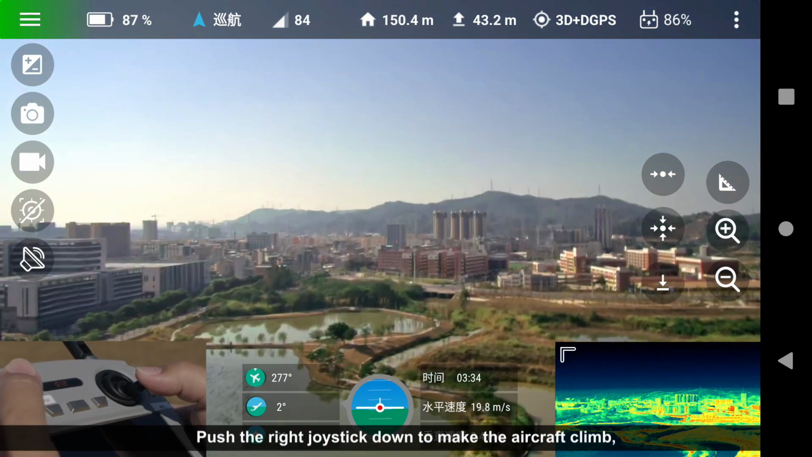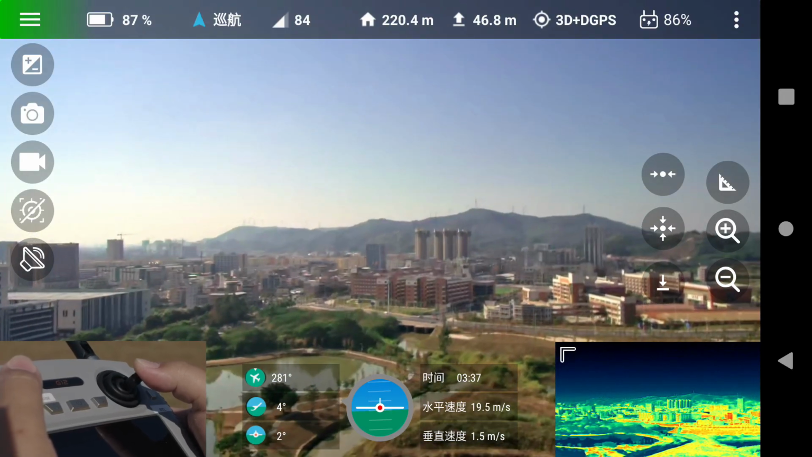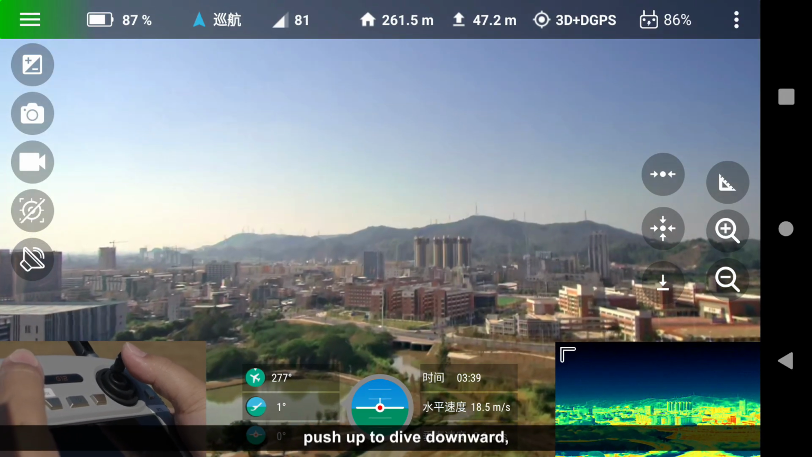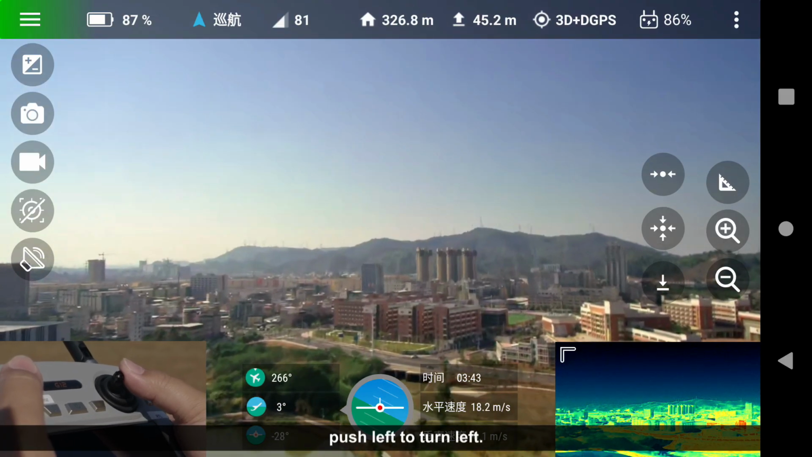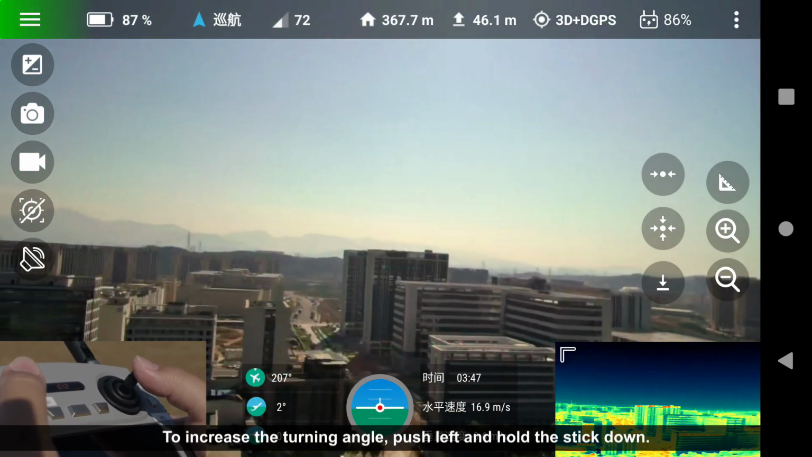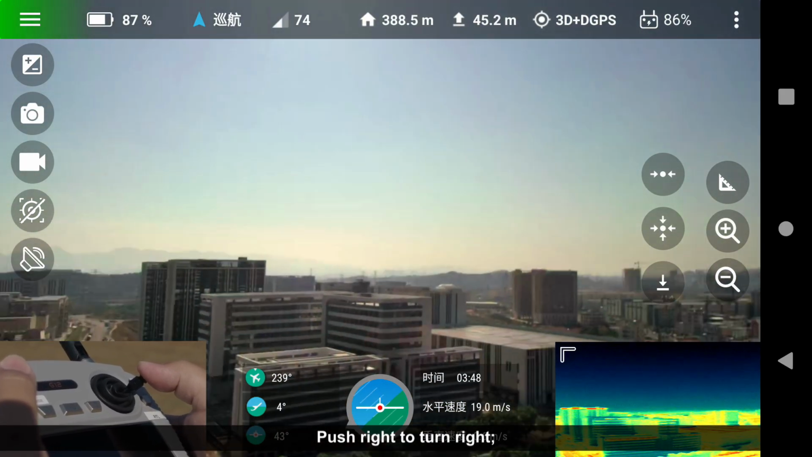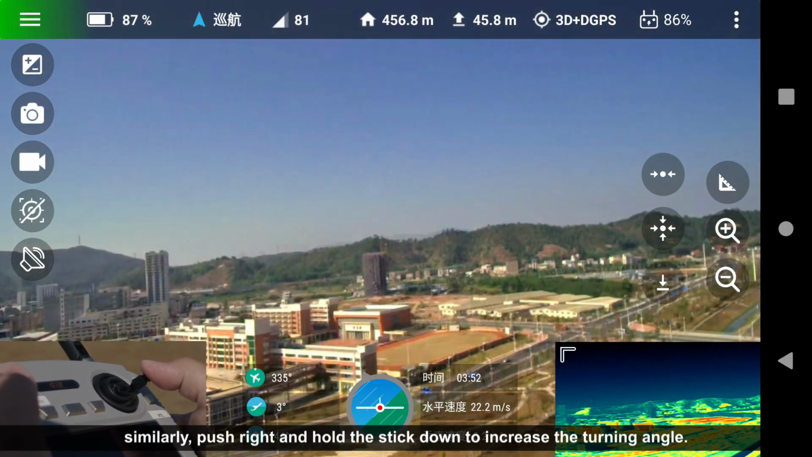Push the right joystick down to make the aircraft climb. Push up to dive downward. Push left to turn left. To increase the turning angle, push left and hold the stick down. Push right to turn right. Similarly, push right and hold the stick down to increase the turning angle.